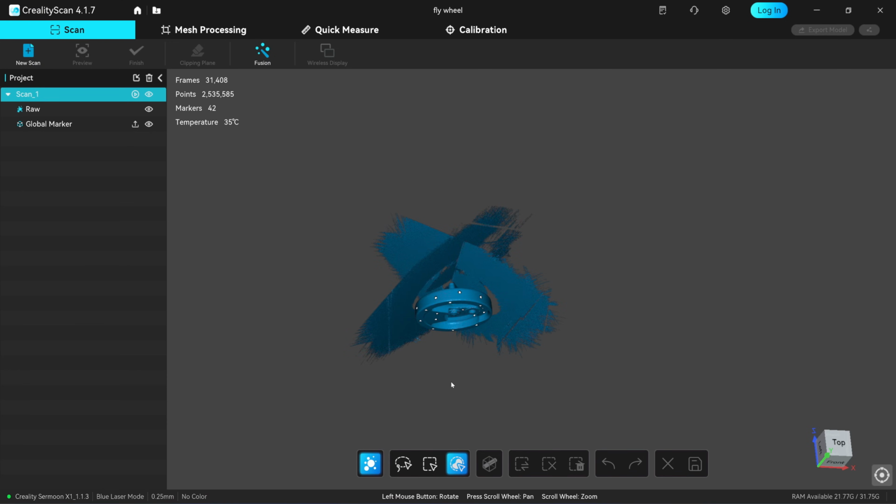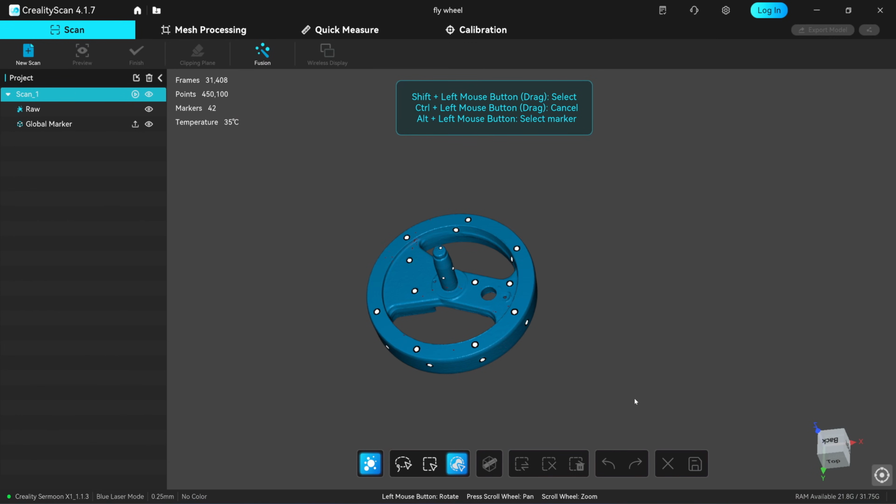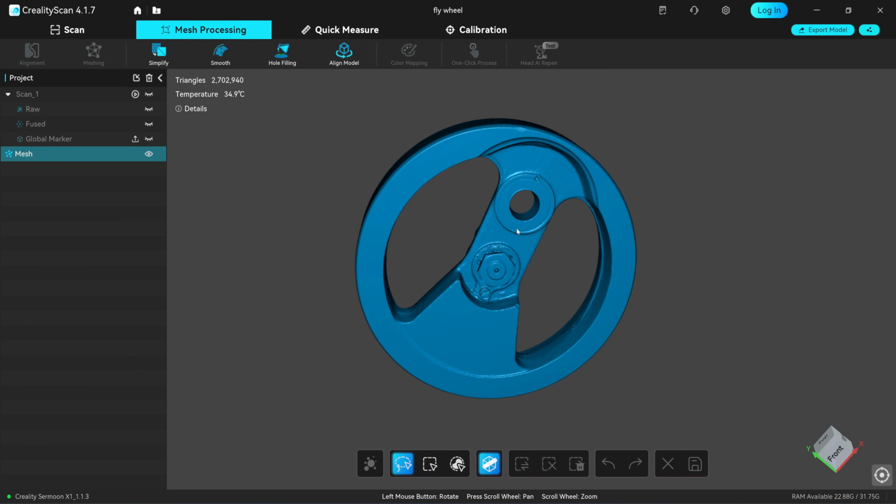Okay, let's try single body selection tools. Just one click and you select the separate body. That's one improvement from this version 4.1.7. I have 2.7 million triangles.